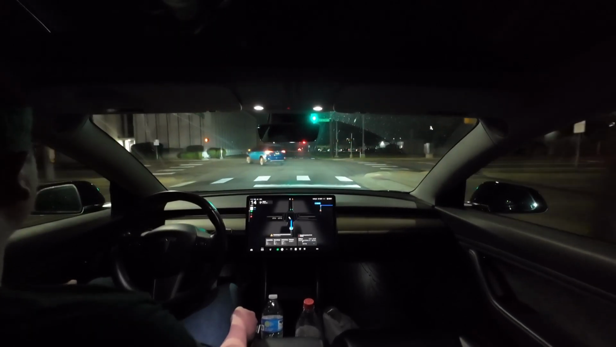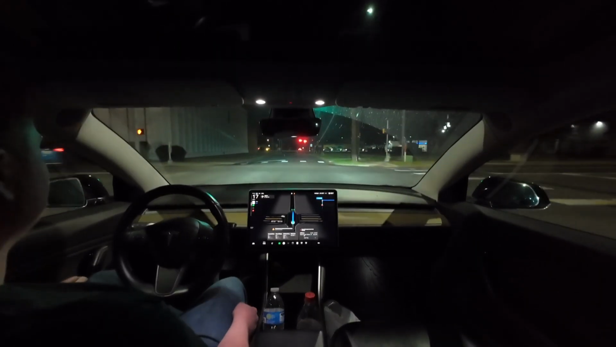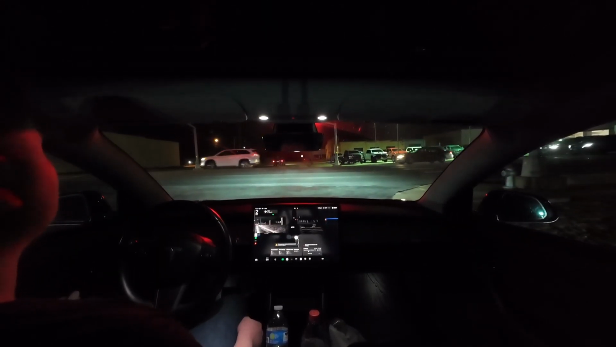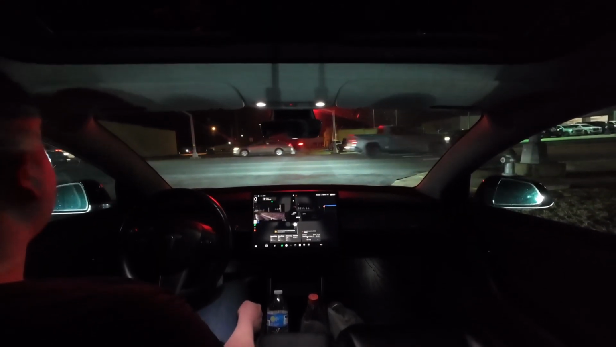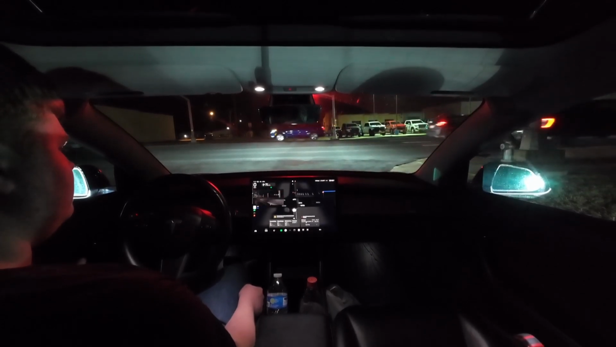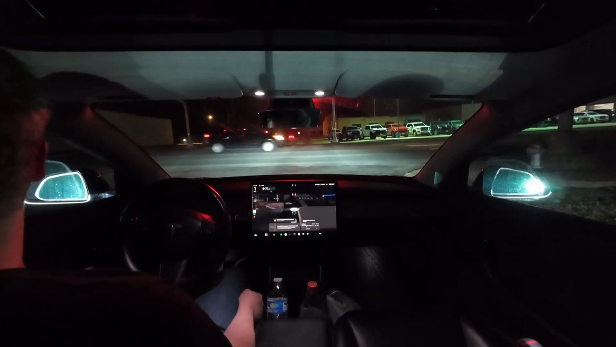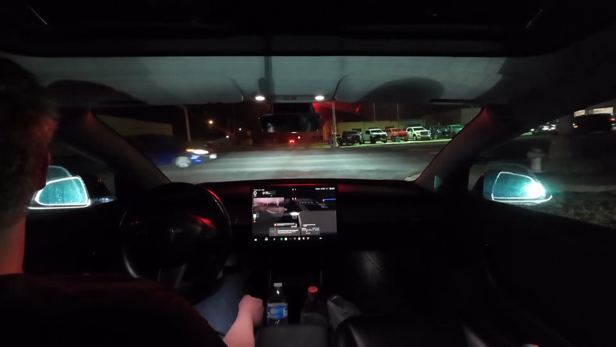Okay, this guy's just going a little slow, so I'm gonna push the accelerator pedal. But I think that's just something that all Teslas do in general. So we're gonna make a right turn onto here. We are preconditioning the battery. Why is it doing that? I don't feel comfortable letting it make a right on red.